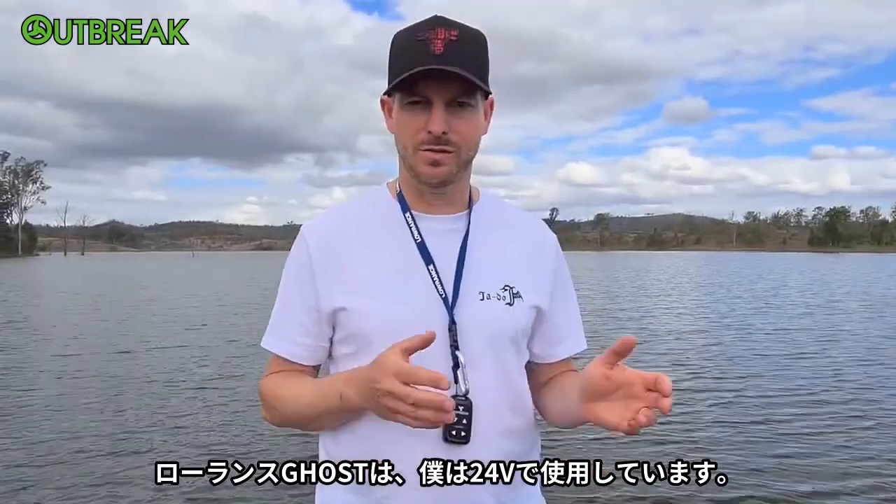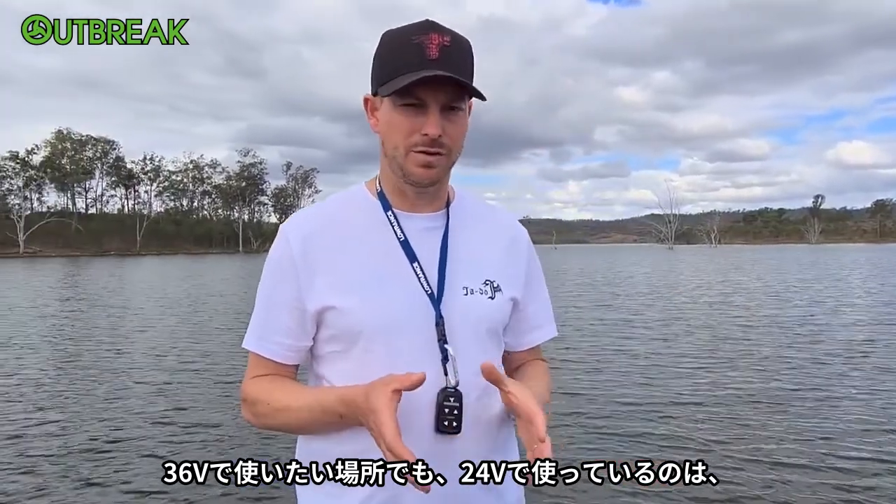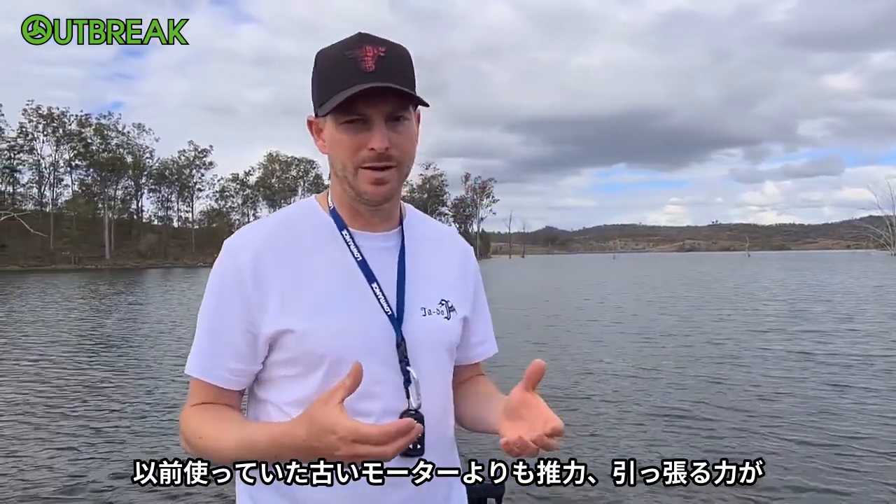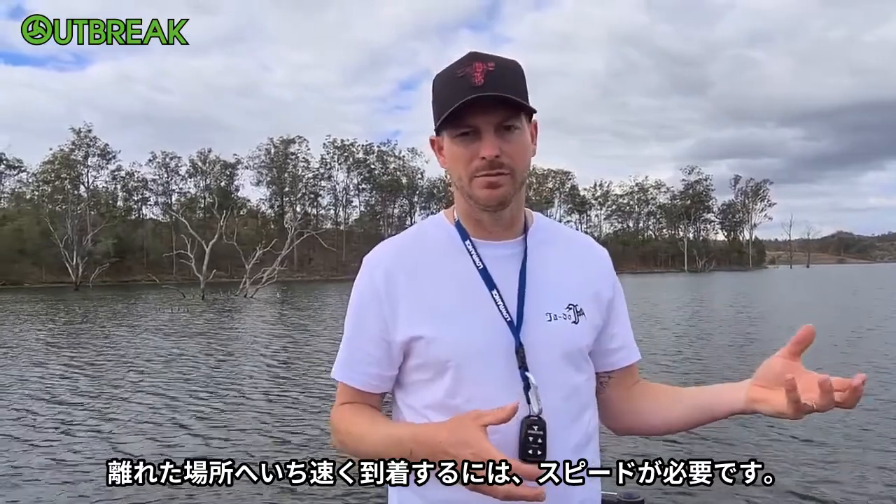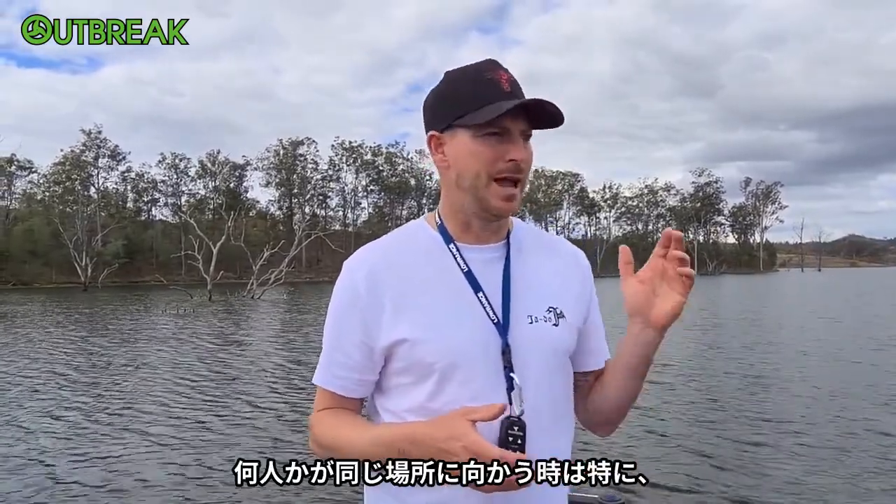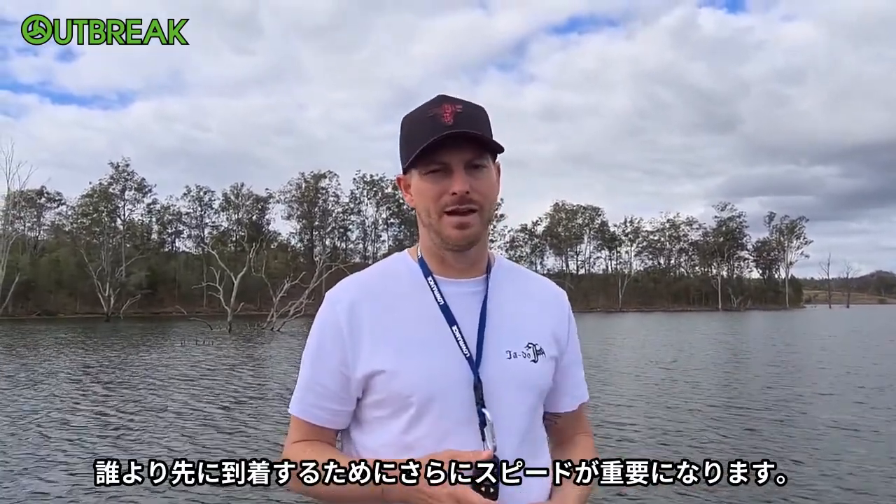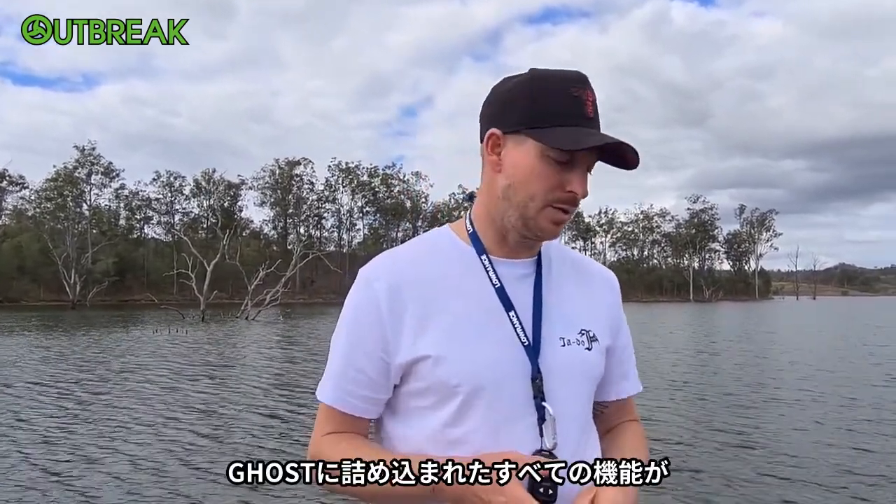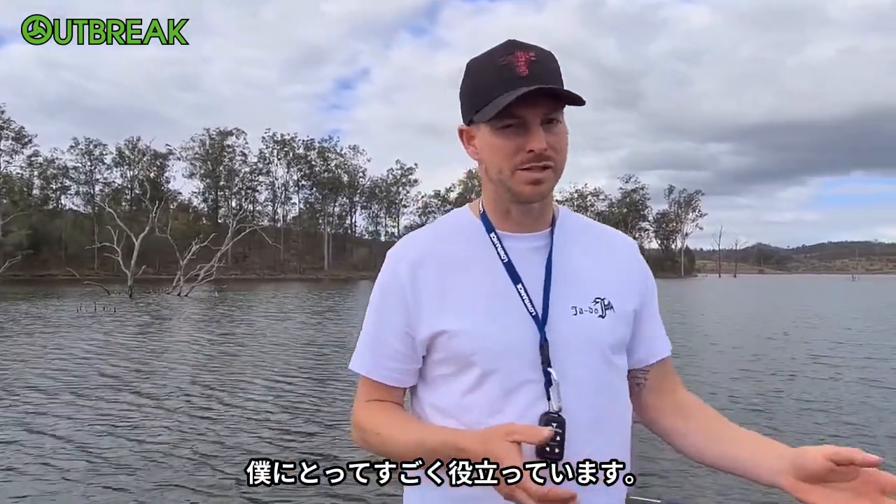With the LOWRANCE Ghost, I've got it in 24 volt series, where you can have it in 36 if you'd like, but I've got it in 24 volt. I find it has a lot more thrust, a lot more pulling power than the old motor that I used to have prior to trying this one out. It helps me a lot when it comes to Bass Electrics because I need that extra speed when I'm going to that further spot, and there's a fair few people wanting to go to a similar area. Having that extra speed helps by getting out in front of everyone. Being brushless, I found that it's been way more energy efficient as well. So with all of them in parcel with each other, it just makes it a really good motor for the stuff that I use it for.